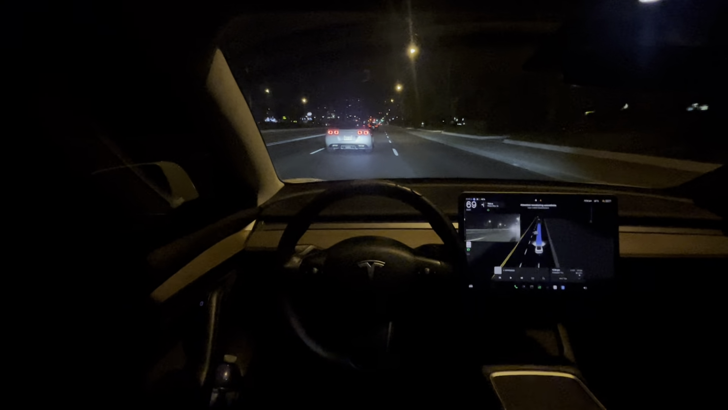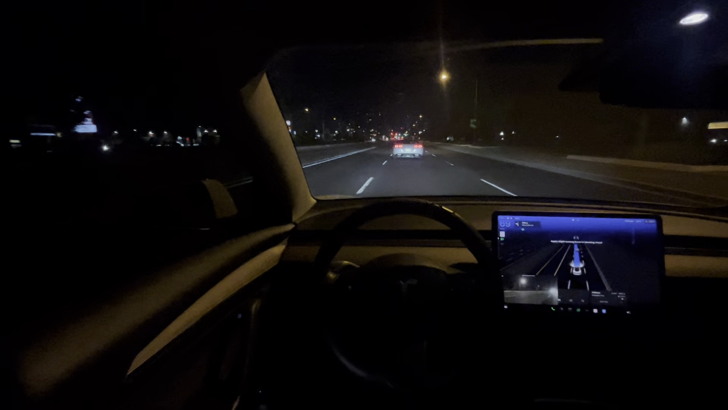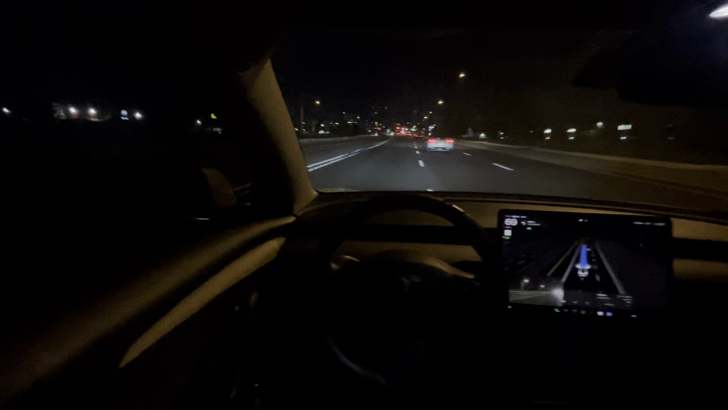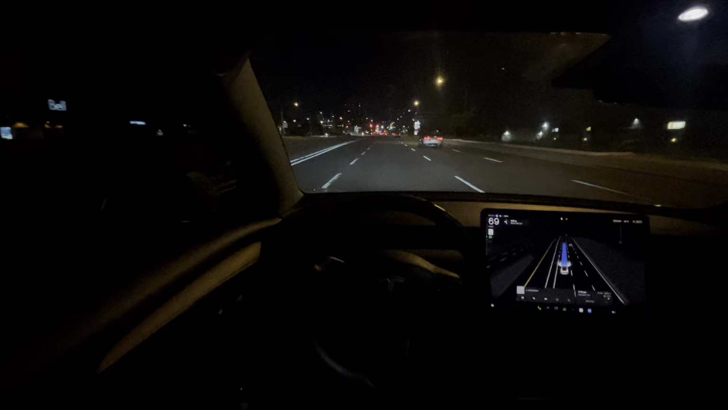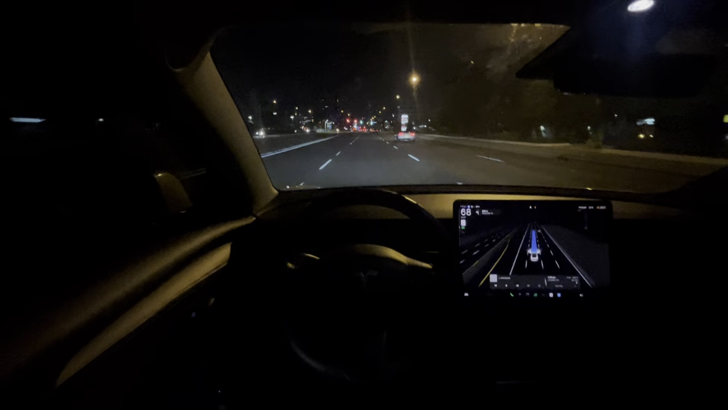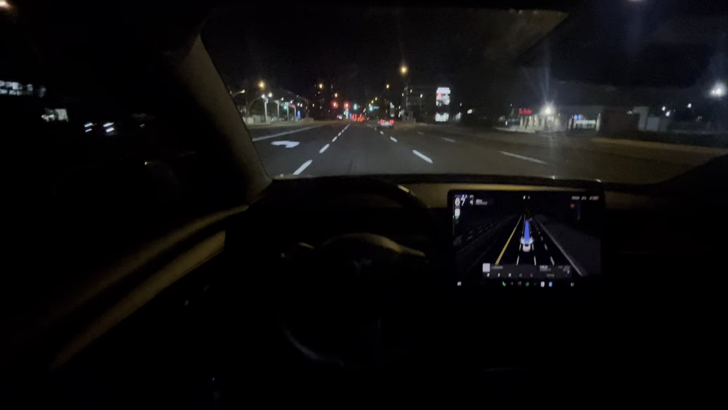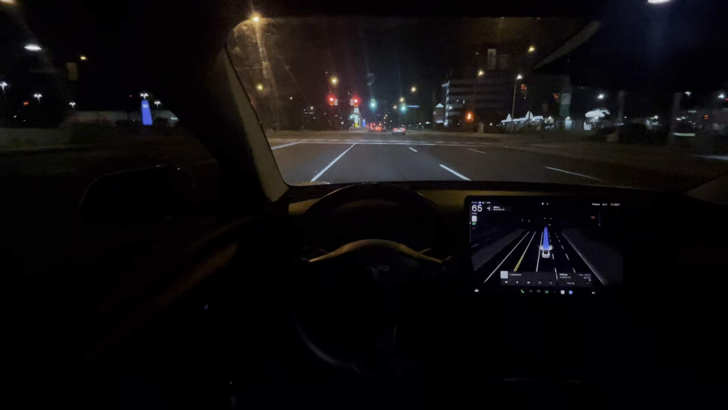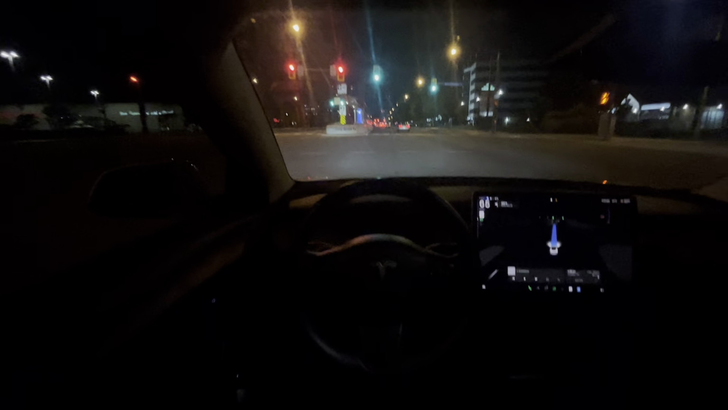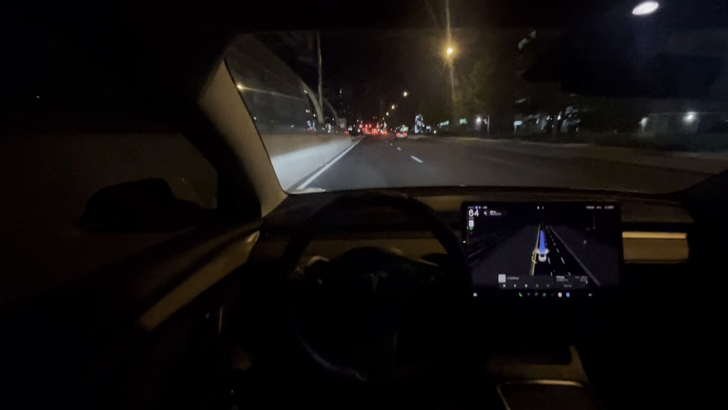It says attention monitoring unavailable, low cabin illumination. So now I have to go back to touching the steering wheel. I guess the setup I have for recording night drives is just not optimal for the interior camera, so it's just gonna keep bugging me to touch the steering wheel. I'm gonna fix that in future videos, and then I could do some really good night drives for you guys. Let me know what you guys think, how it looks on the camera.